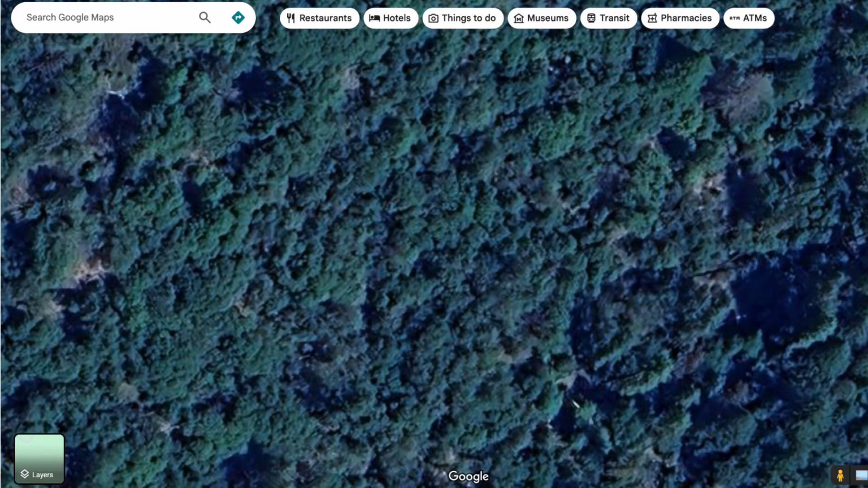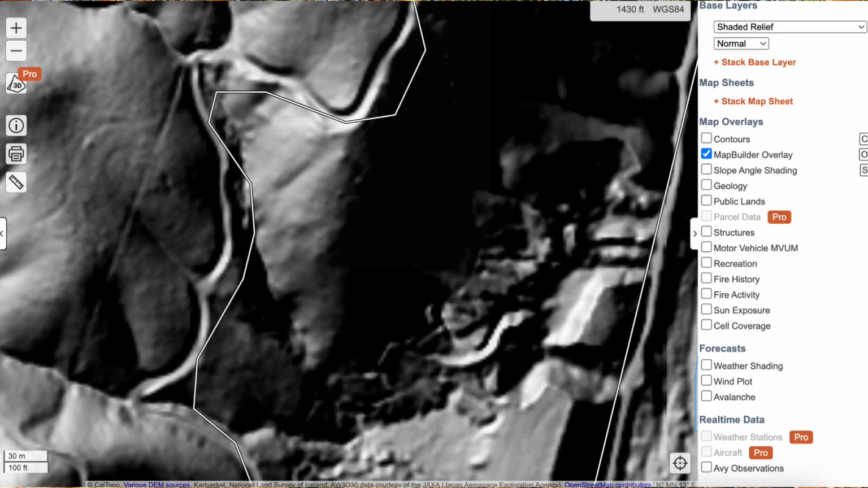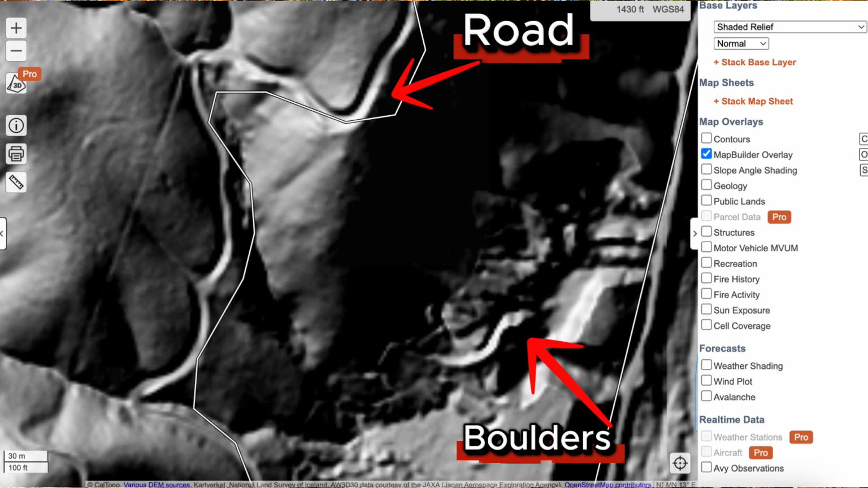Here's another image from the top. It looks just like trees on Google Maps. Now here's an area with CalTopo, which is the website we use. We're going to put a link for all this in the description below. But there's CalTopo, and you can see there's clearly indication of something being moved around here.